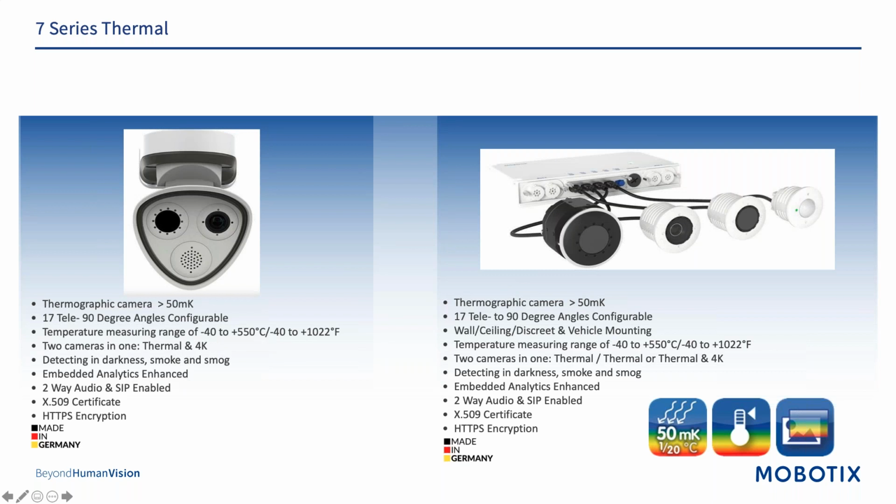Moving on to our 7 series of thermal products, these are starting to gain a good amount of traction. The true difference between the 7 series thermal and the 6 is that in the 7 series, you have the option of VGA over SIF. Both are still 50 millikelvin. However, the VGA gives better clarity of images. The 7 series thermal is also available up to a 90-degree angle as opposed to maxing at 45 in the 6 series. You also have more options available regarding analytics, which are on the edge in the 7 series.